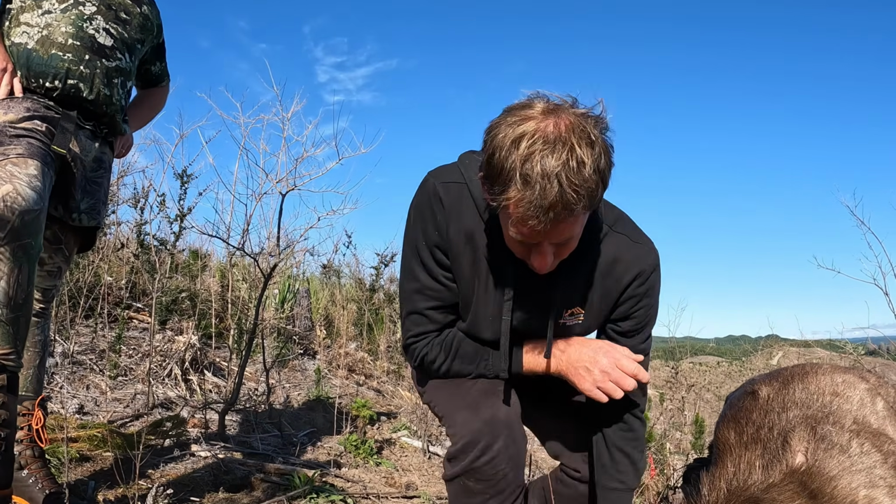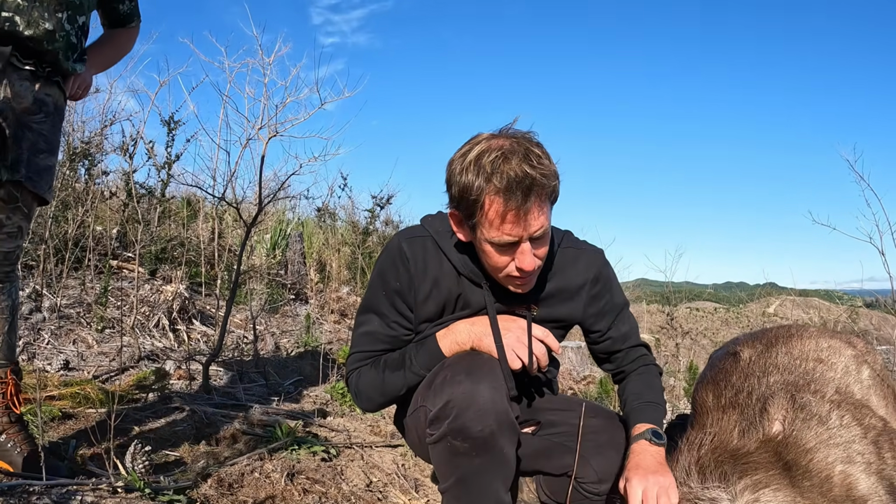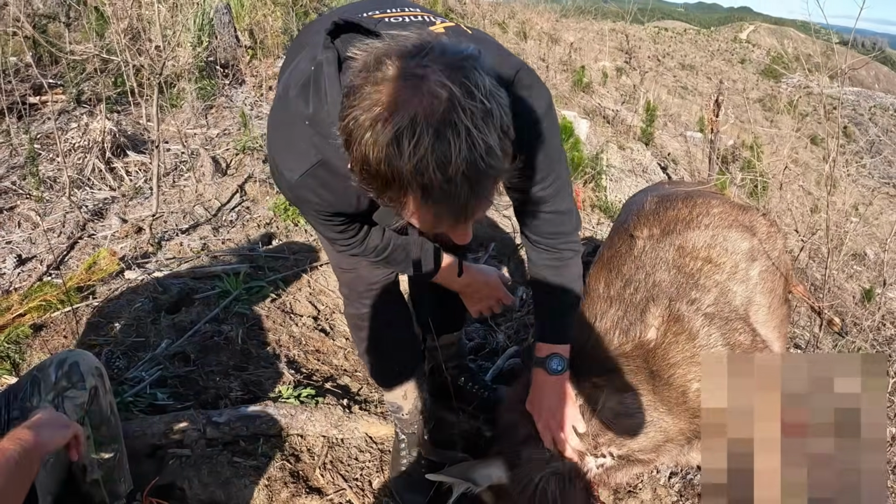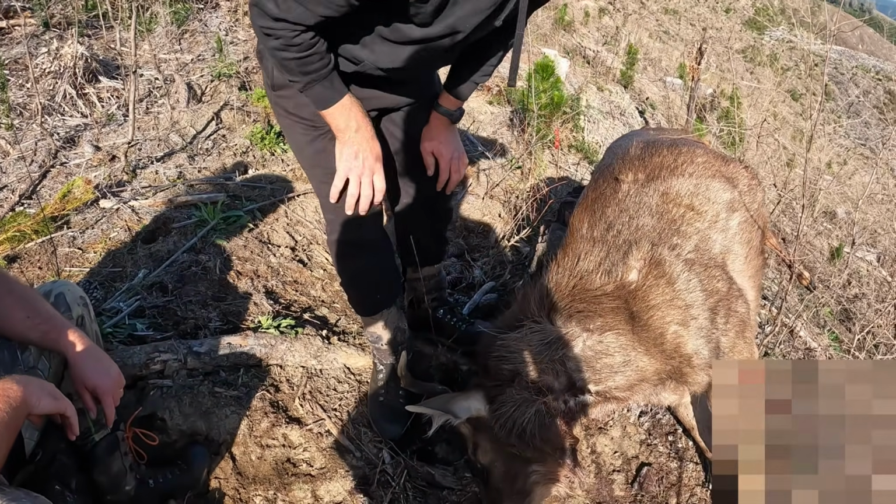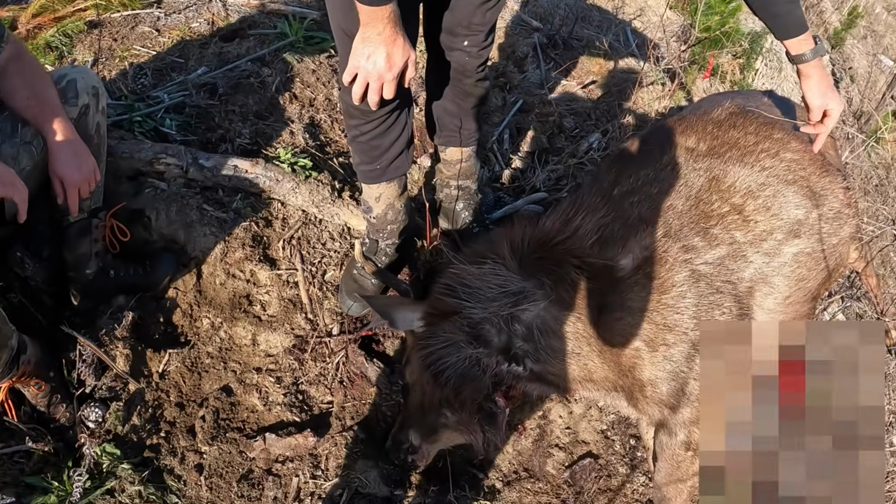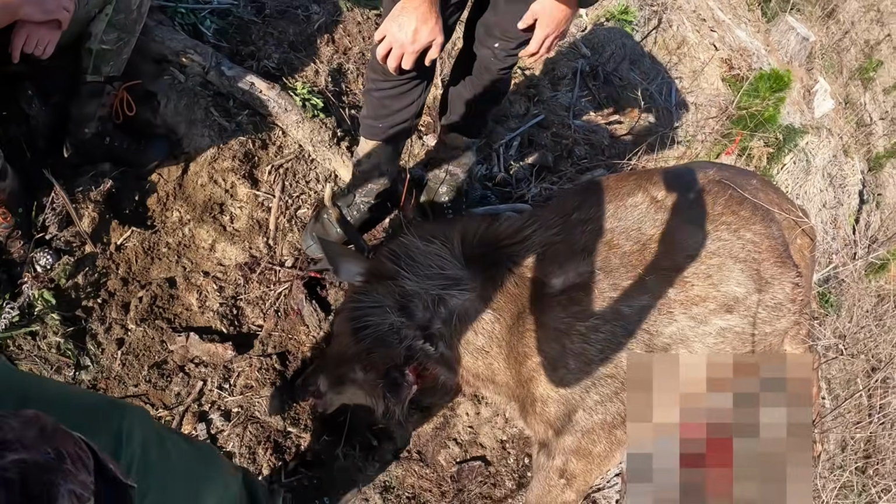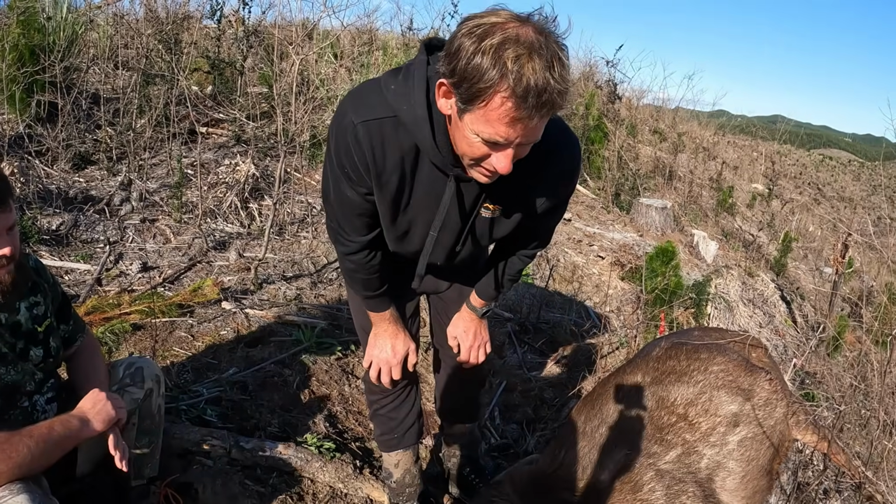And tell us about where your shot went and where you were aiming, so I can justify a little bit how bad my shooting was. Well, I hit him in the neck, through here somewhere. That's where we cut the throat out, but the bullet was about there. And where were you aiming? Centre of the guts. And your gun's perfect, it doesn't move as much as mine.